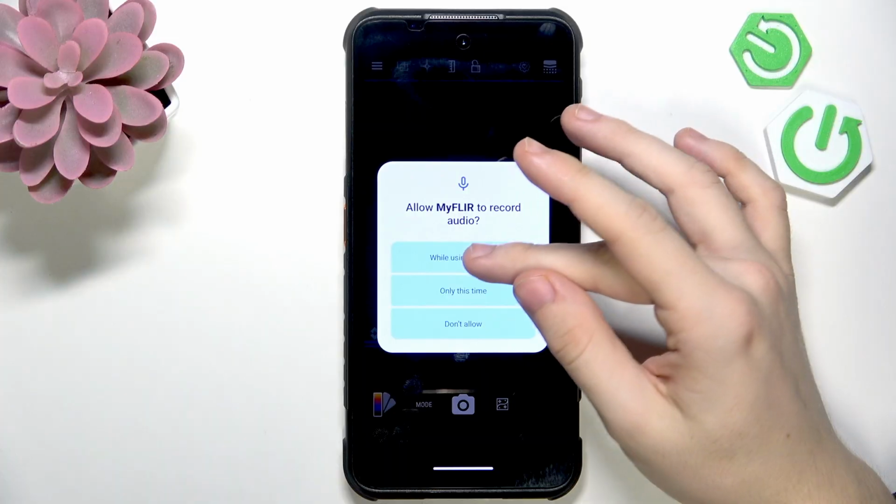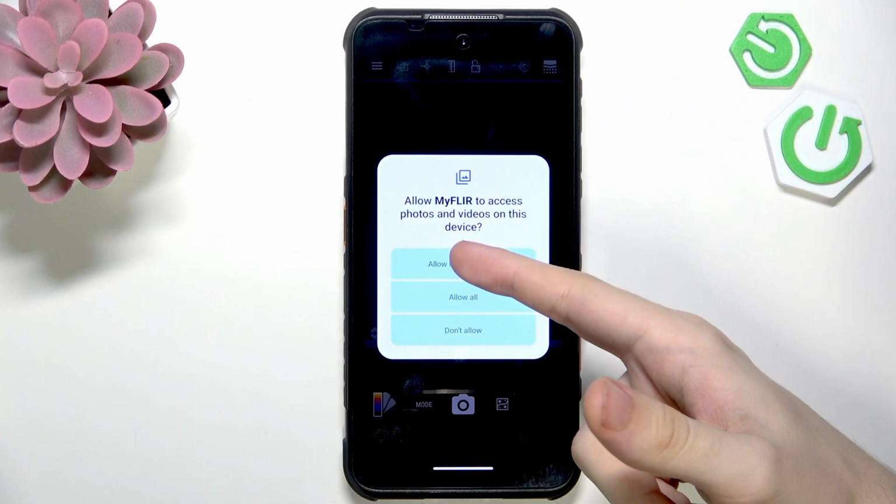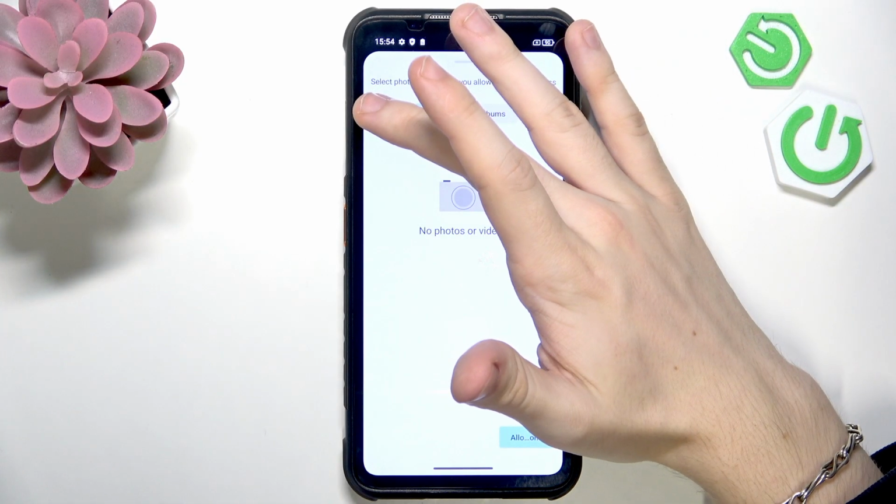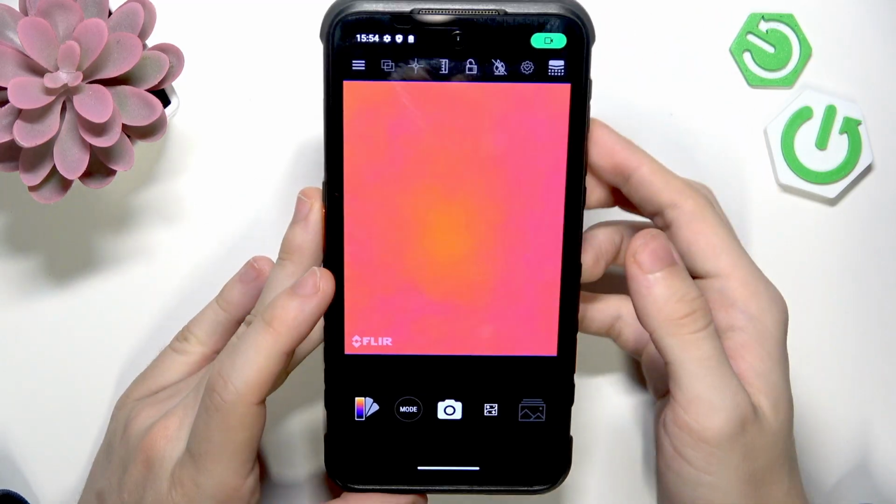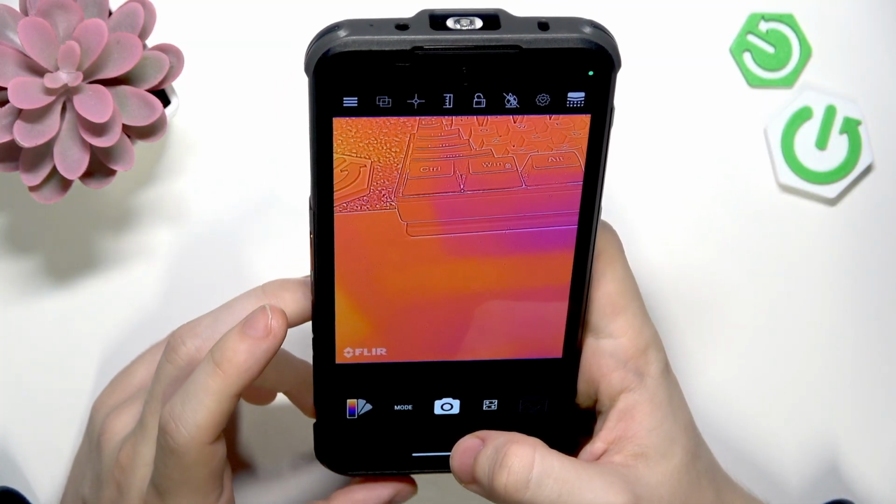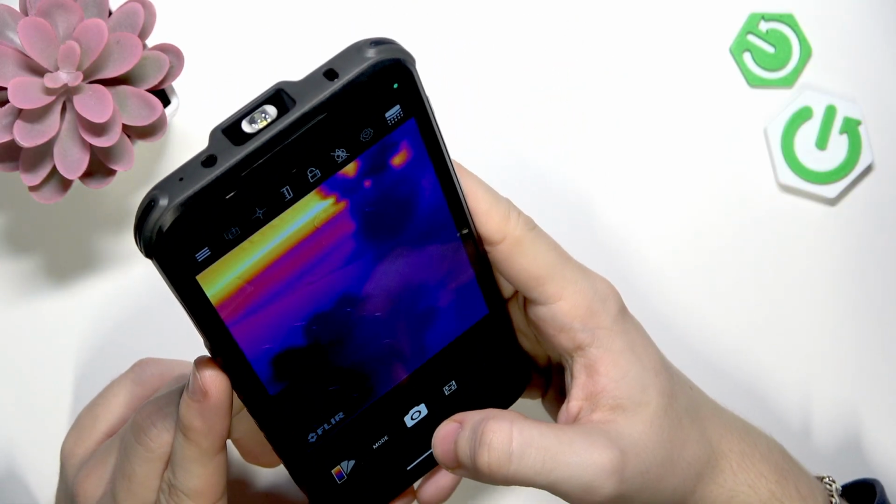Then you can also allow it to record audio if you want to record videos, and to access photos and videos on this device, of course, because we want it to be able to save. And then, as you can see, we have our camera here. It is not yet calibrated, so we'll get to the calibration in just a little moment.